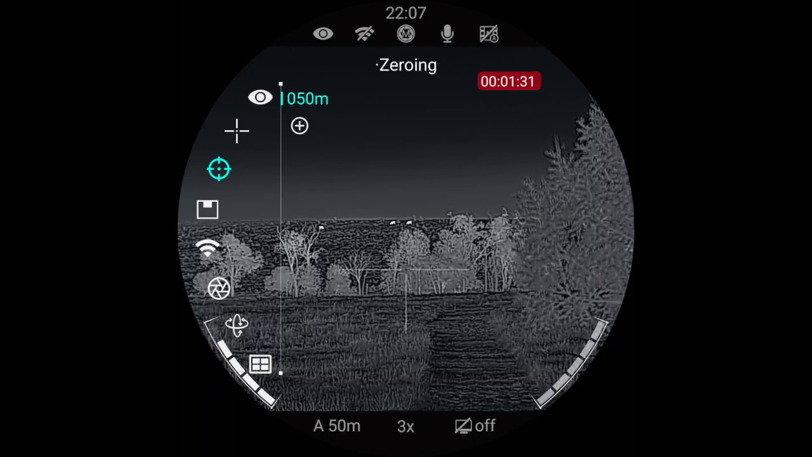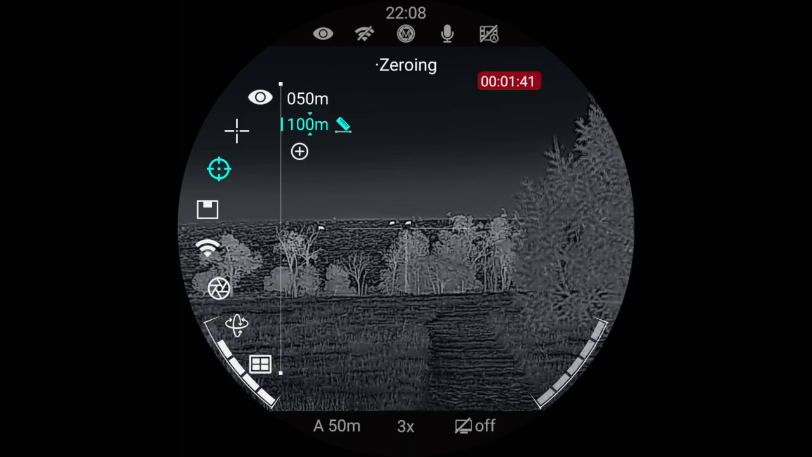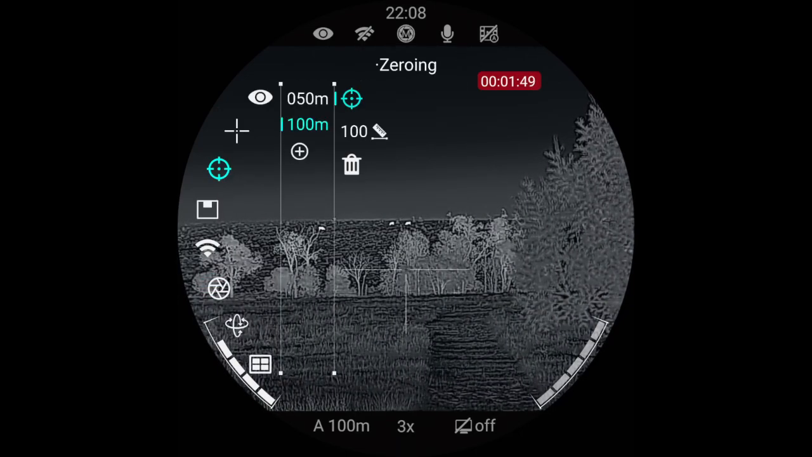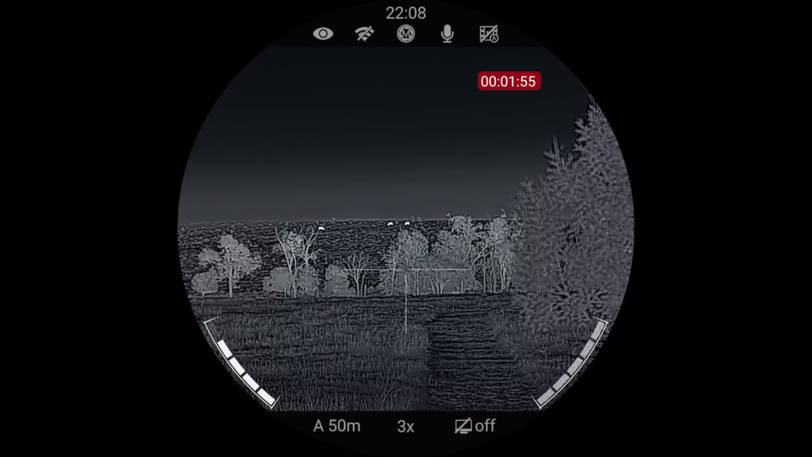If you go back, or here if you go down, you can add another distance in there. So okay, so if I go into there, into that, save that. If I go back, I can actually bin that. Delete that one. Yes. So then now it's back onto A.